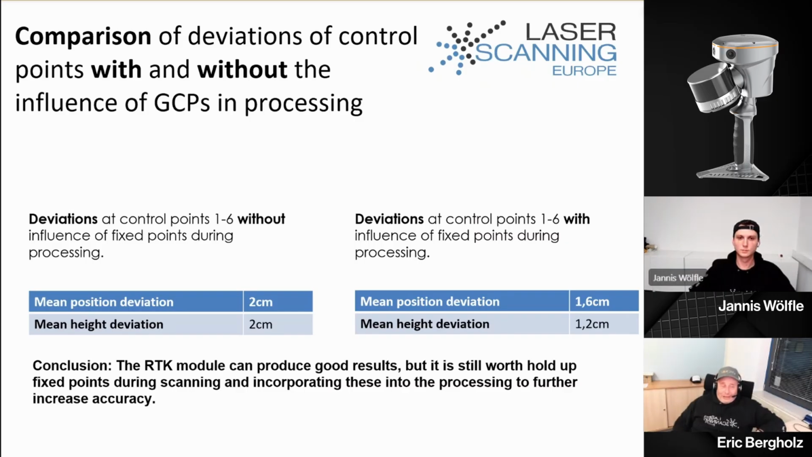And from the workflow point, we already get good results with only the RTK model without any GCP points. But if you put in the extra effort for GCP points, then we maybe get increased accuracy. And they have a very good capturing way. If you're using this indoor-outdoor mode of the system, you can also go close to areas where you don't have GPS, and still the system works and delivers a stable point cloud under our conditions.